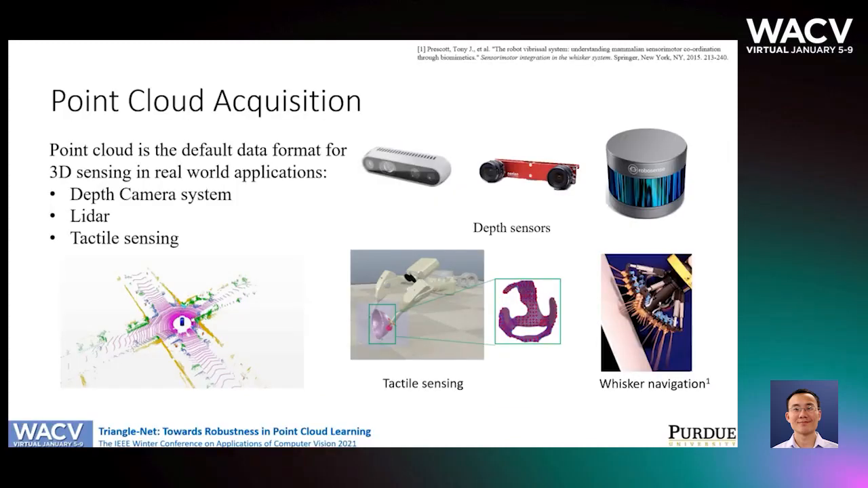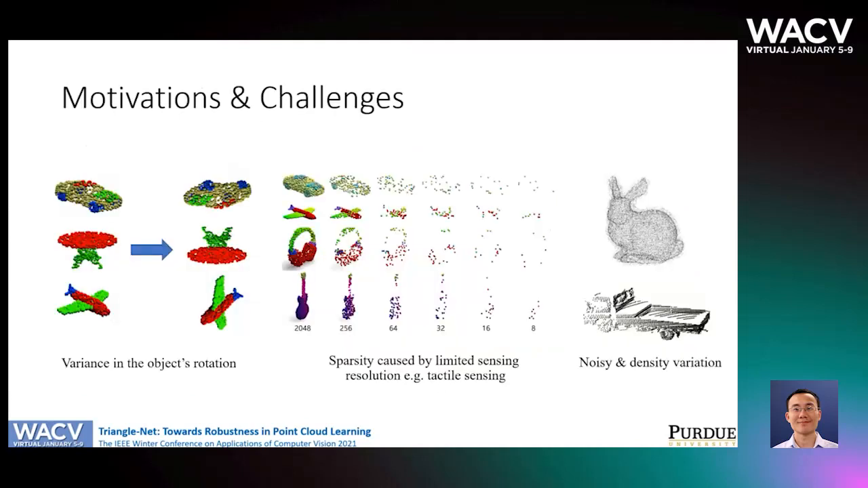Point cloud-based object classification is becoming the default approach for 3D sensing. For example, autonomous vehicles rely on point clouds sampled by depth cameras for effective navigation. Service robots and bionic robotics may use tactile sensing to interact with the environment, of which the contact information is also being processed in the point cloud format.